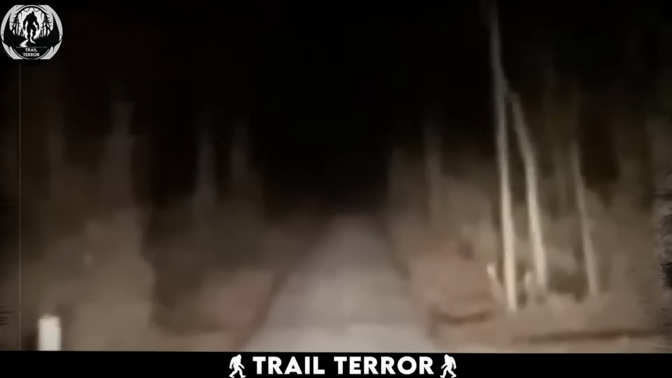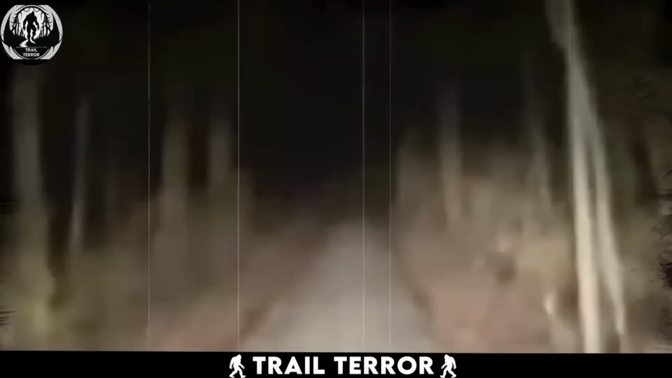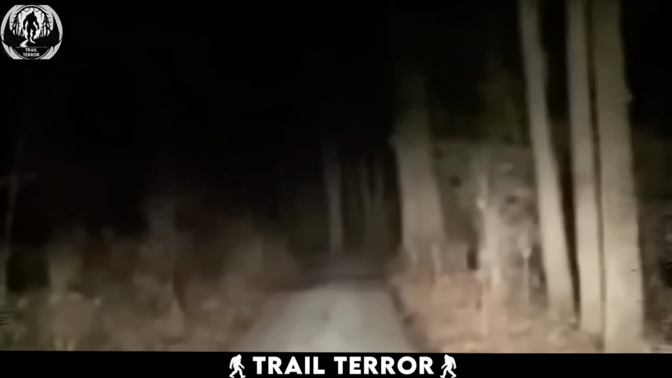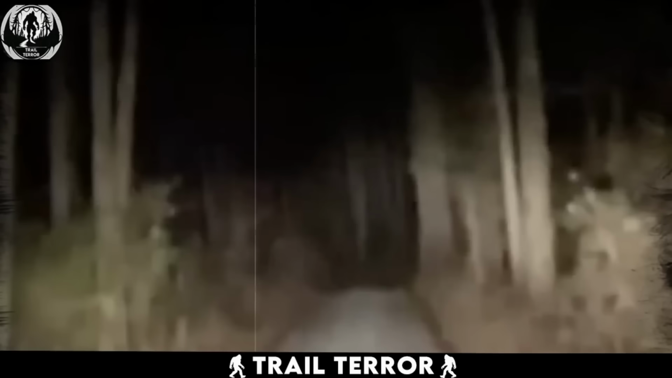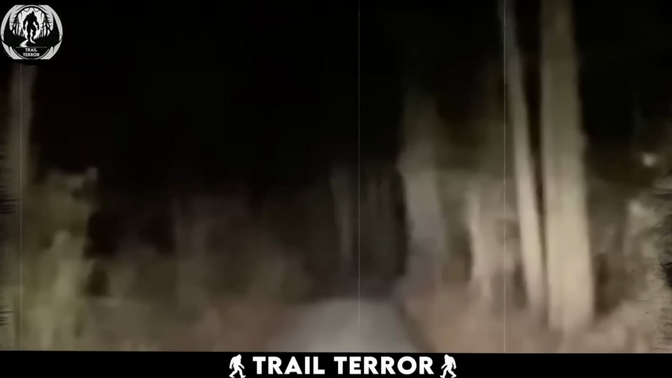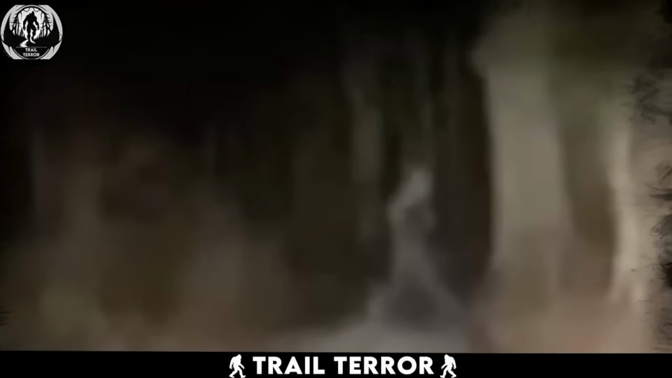The car casually makes its way into the woods, and as it does, something from the side woods crosses the trail in front. The headlights capture this figure, and upon seeing it, the driver stops the car and the video ends. To me, this creature appeared humanoid in its walk and posture. However, it had a hunched back and towering height, leading me to believe it could be a Bigfoot.